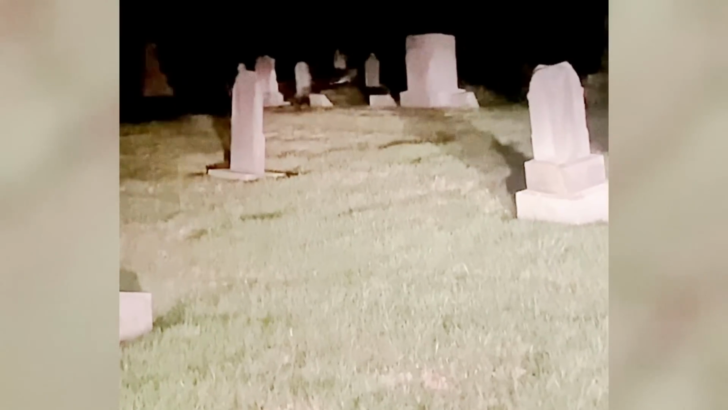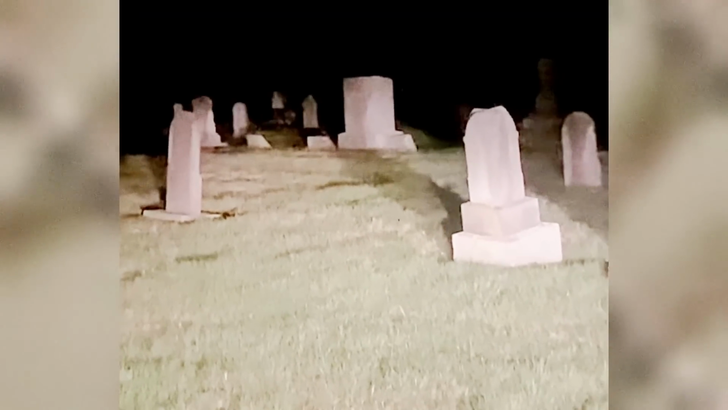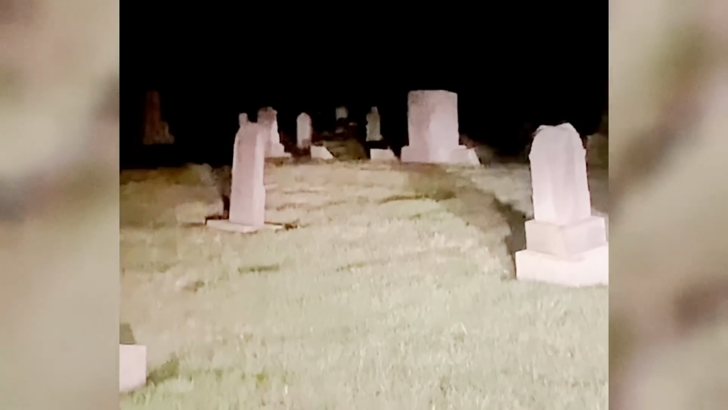Now, this next clip was said to have been taken late at night in a cemetery. And what it shows is that a real dog man has dug up a grave. I mean, look, that's a creepy thought. I can agree with that. But I can't really tell anything from this video. Can anyone make out any discernible features?